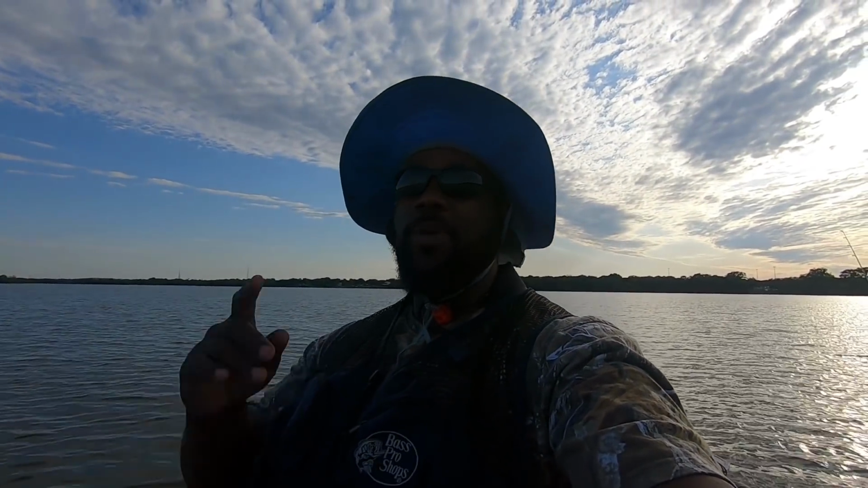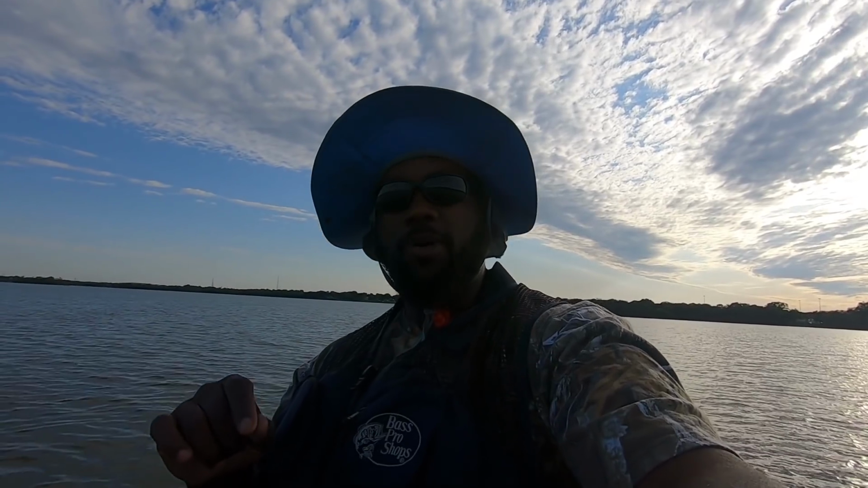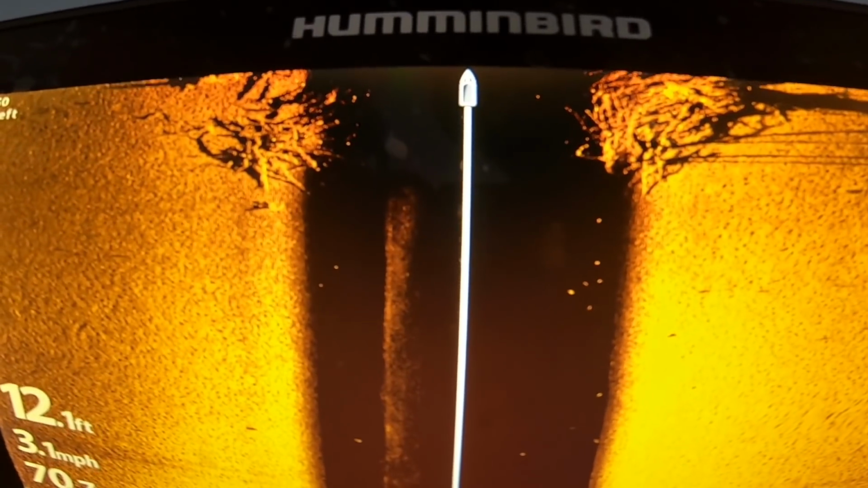Guys, I know a lot of people are saying it is time to be looking for these post-spawn fish. I don't feel that way. At some lakes, you do need to be looking for the post-spawn fish. In the lake that I'm at today here in North Texas, we're gonna be checking out some shallower flats on really big brush piles, man.